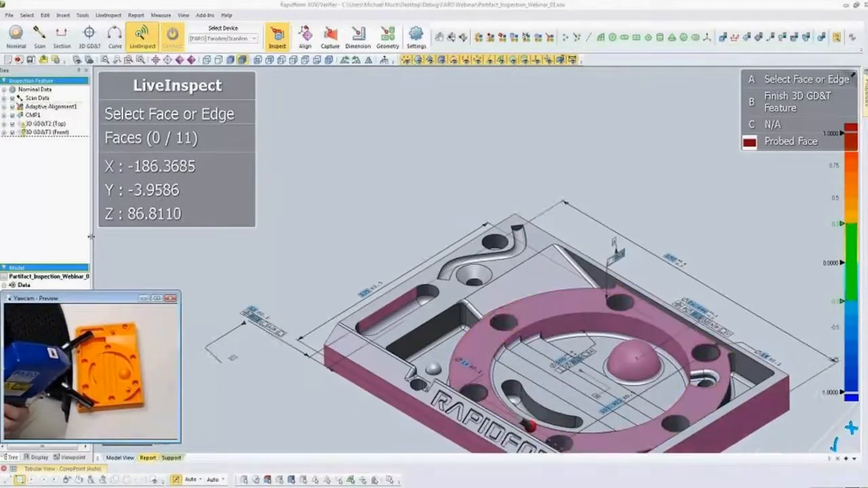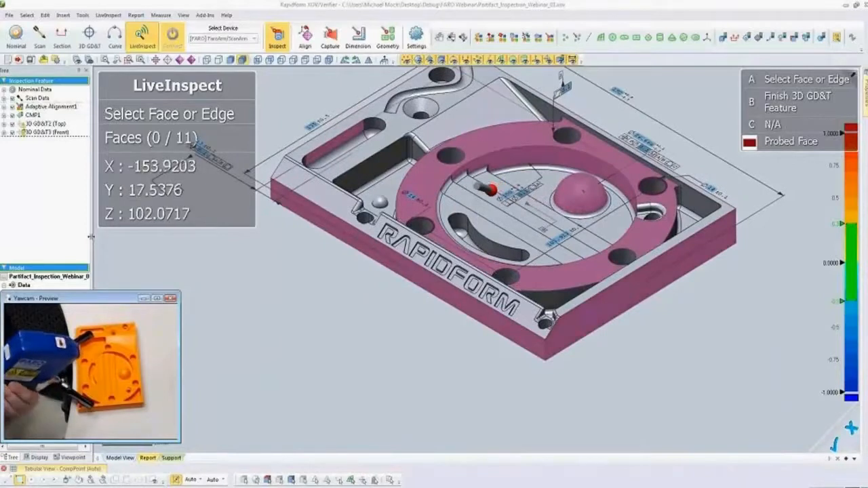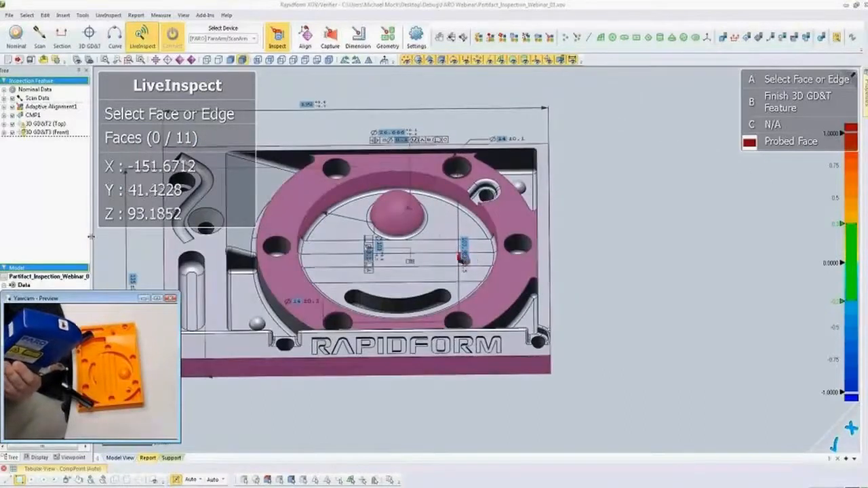So you'll see on screen, every face that's purple are faces that need to have some probe geometry added to them. And that's not something that we set up. That's something that XOV is doing automatically based on the GD&T and the dimensions that you've already programmed. So based on those callouts and dimensions, it's determining what faces have to be measured to create the result. And it highlights them in purple for you here. In the upper left, you can see that there are a total of 11 faces that need to be measured, and I'm currently at 0 of 11 that have been measured.